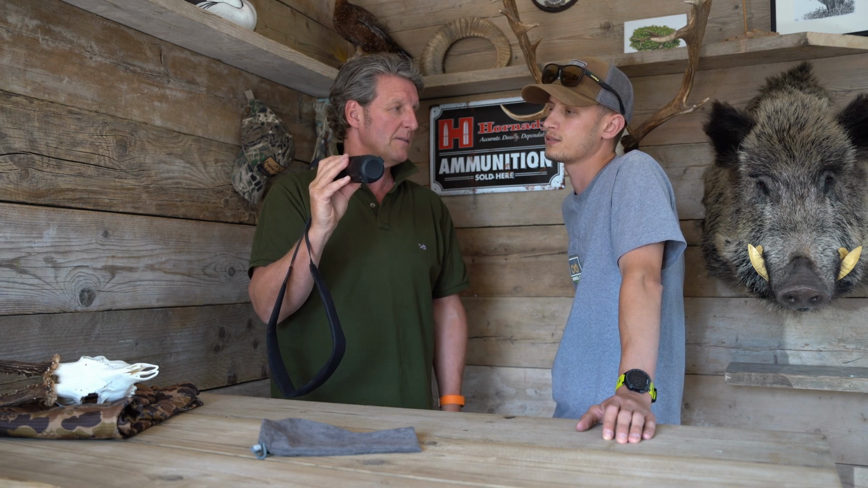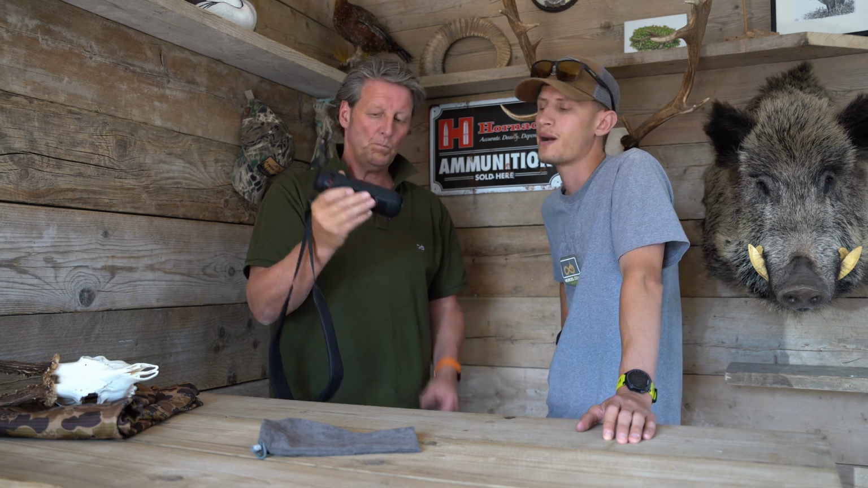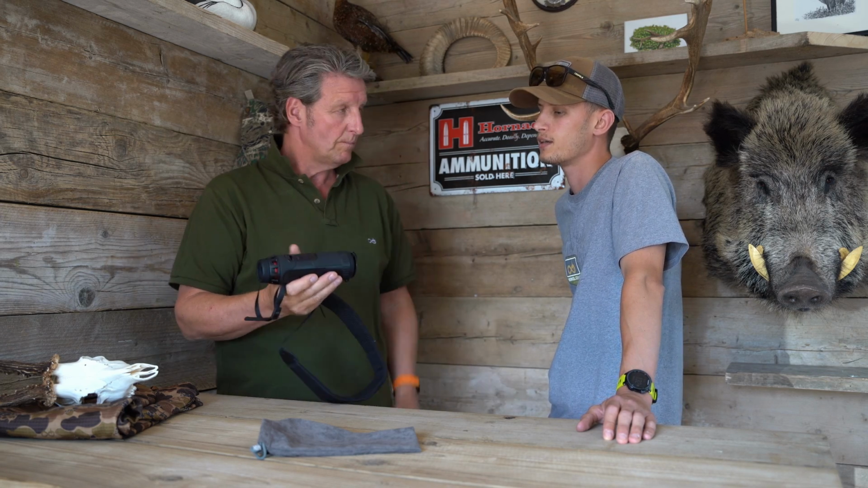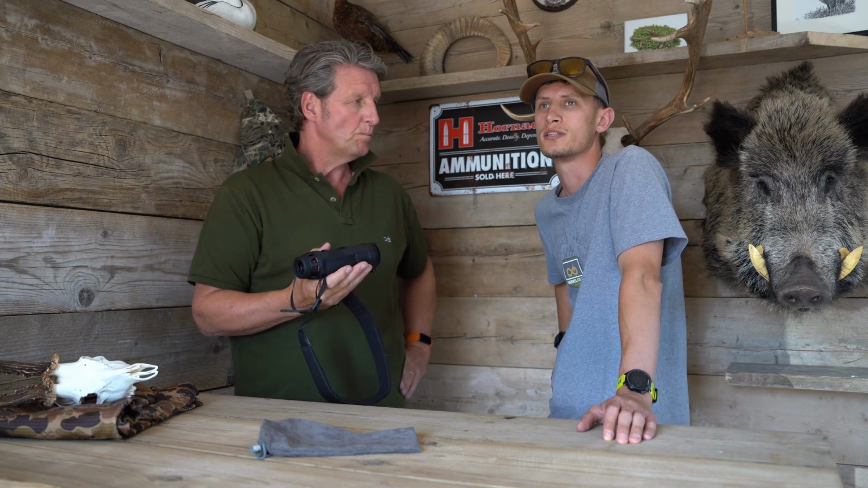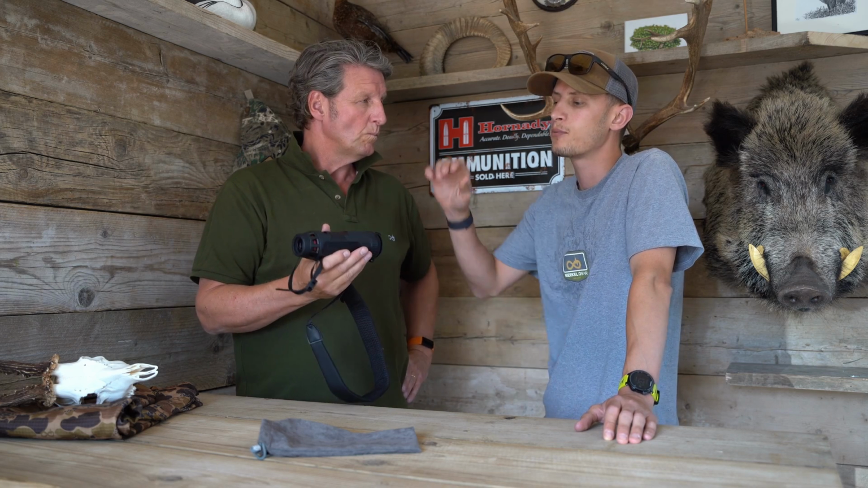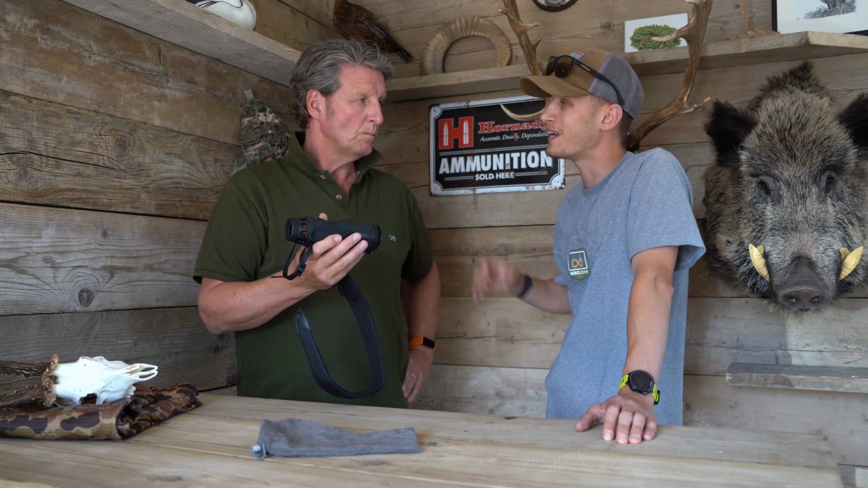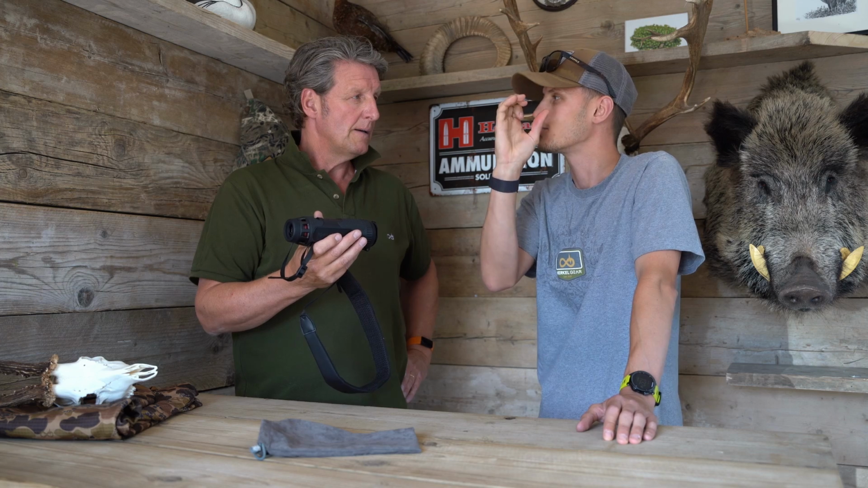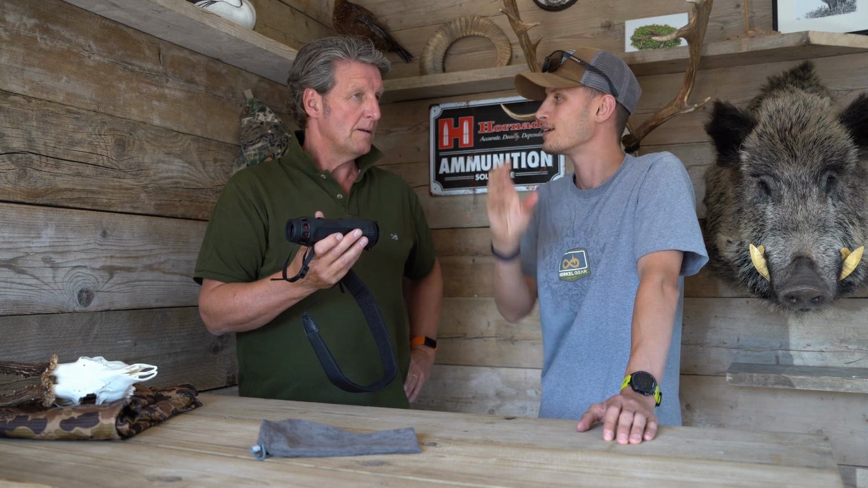For me, in the past, I've never really used the zoom feature on thermal, because I've never thought you really need to zoom. All you need to pick up is heat. But having used the scroll wheel, and how easy it is to use, I've found you pick up heat and then you instantly scroll straight into that picture.